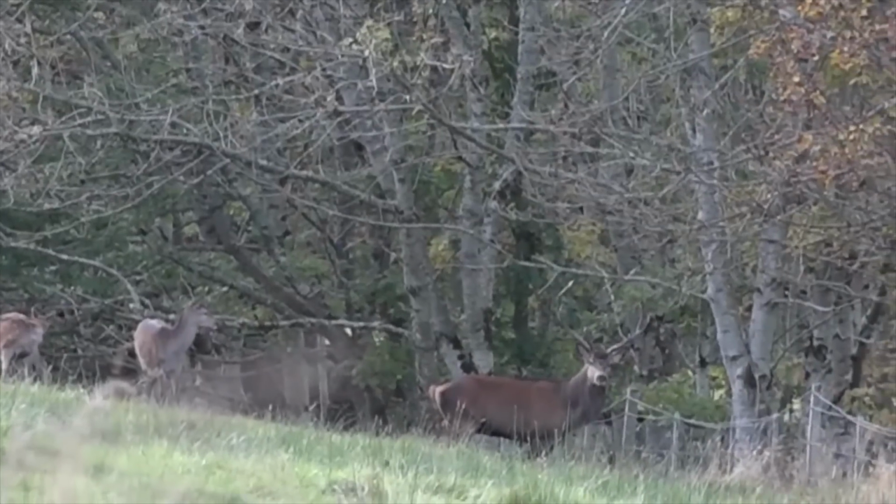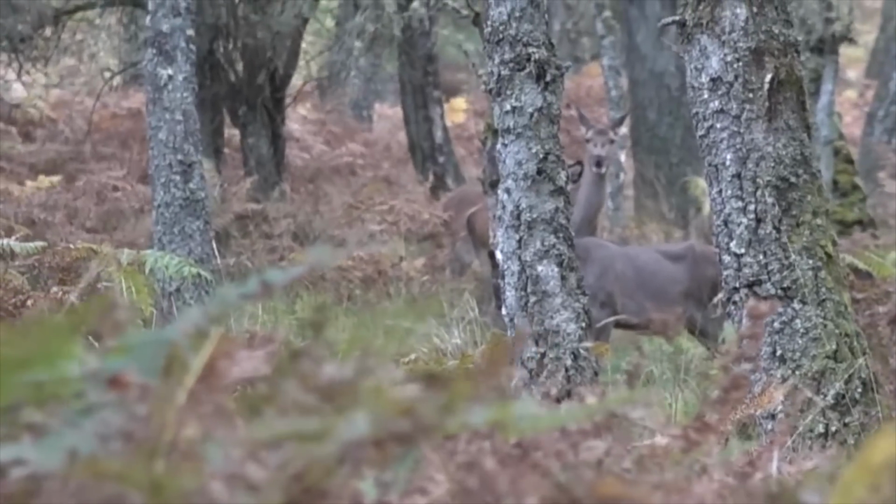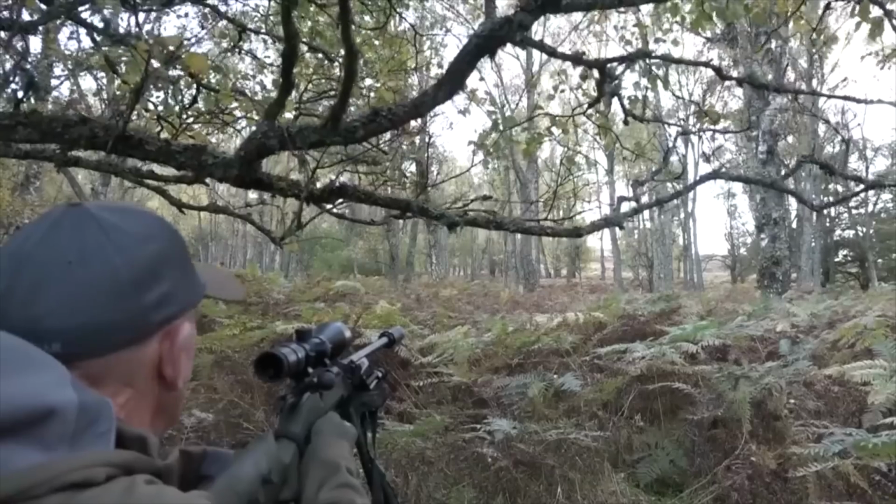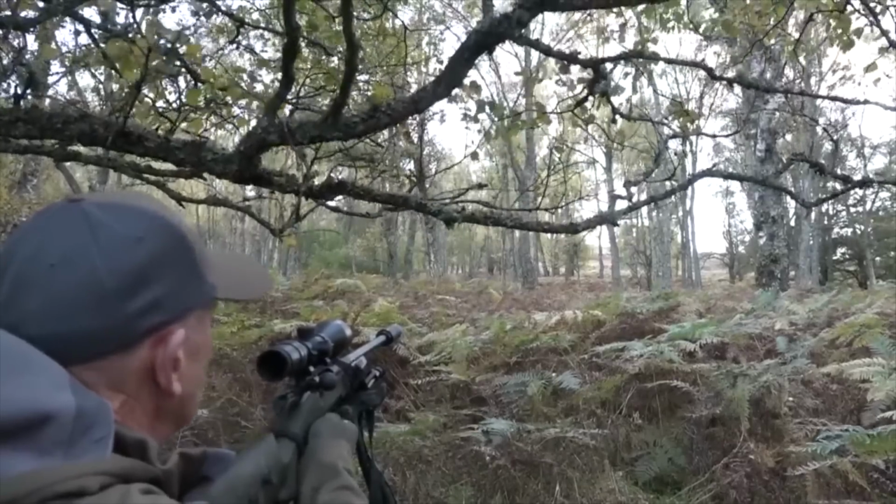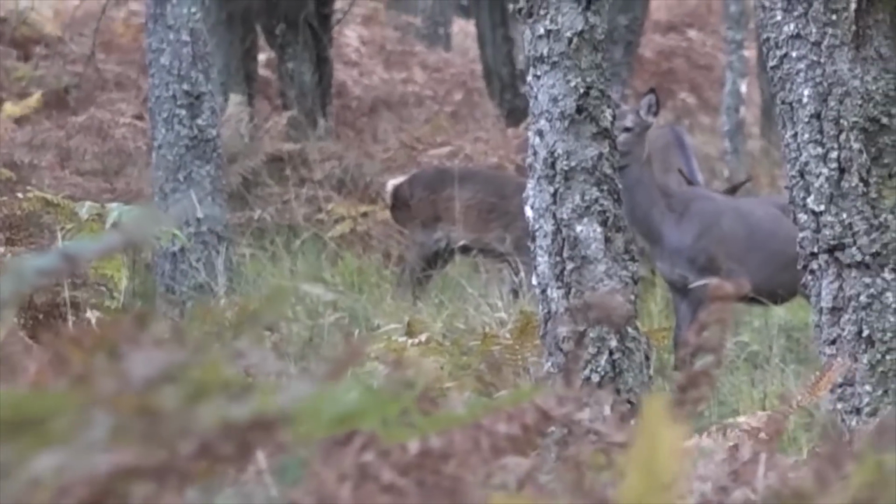Still roaring on the hill, coming to the end of it, fizzling out now, but there's still a bit of activity going on. Still waiting for the last of the hinds to come into season. So we bypassed him and then went on through the woodland and got into a group of hinds just in the trees, in the bracken. Fortunately managed to engineer a shot effectively through a couple of trees, where the hind was nicely broadside to us, got a clear shot.